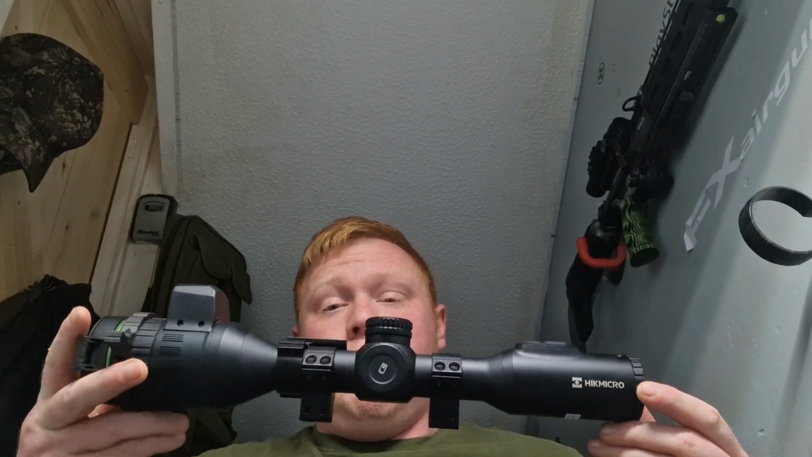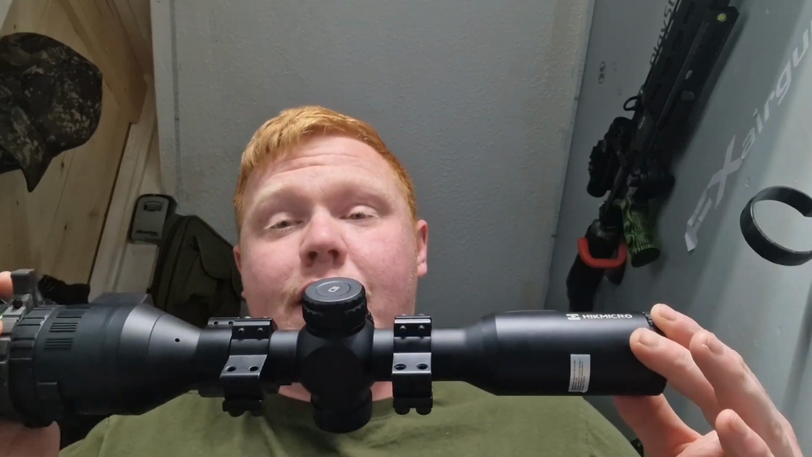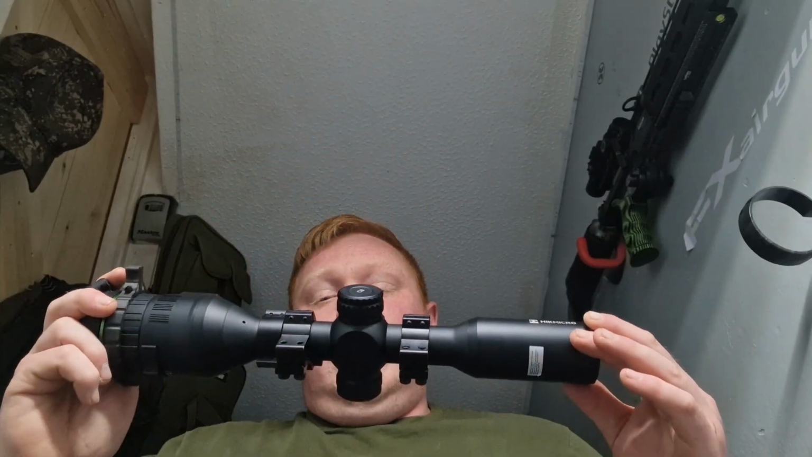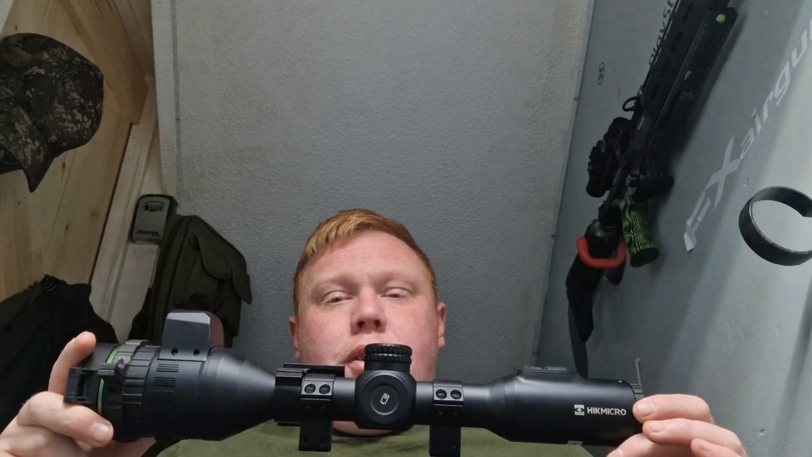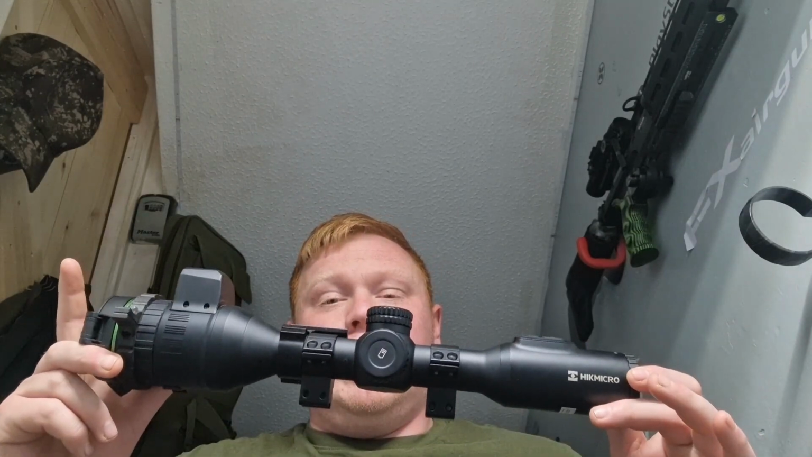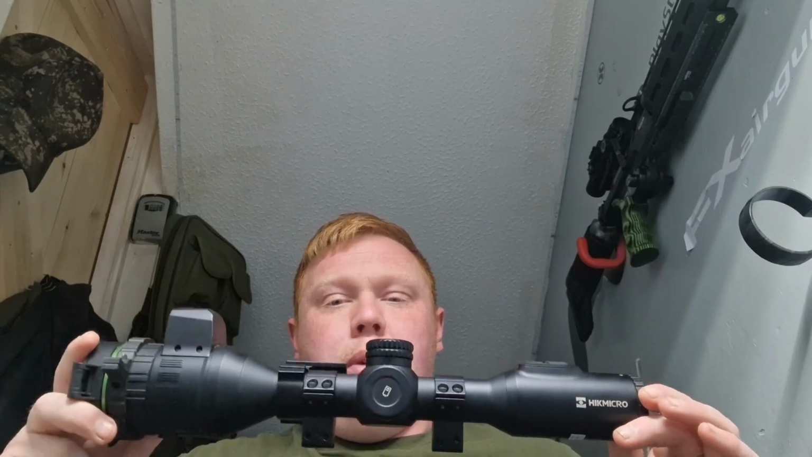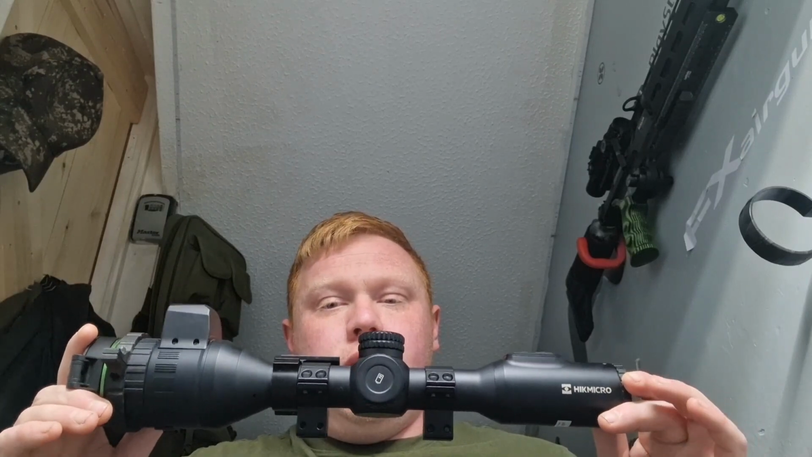Price point, really good. I can't fault it for the amount of stuff that this scope has. Like I said, ballistic calculator. Press of a button, it gives you a little aim point. Once you've entered all your details, it gives you a little cross on your crosshair. It tells you range in the top right hand corner. And there you go. Once it's set up correctly, it makes shooting a breeze, really, as long as you put in the right data.